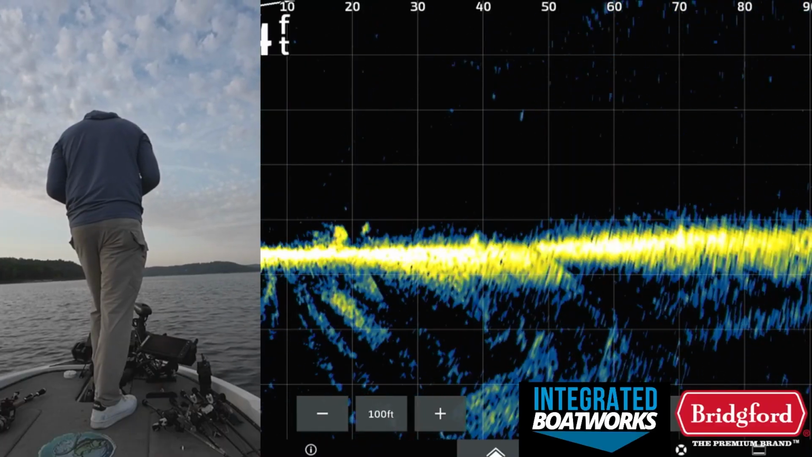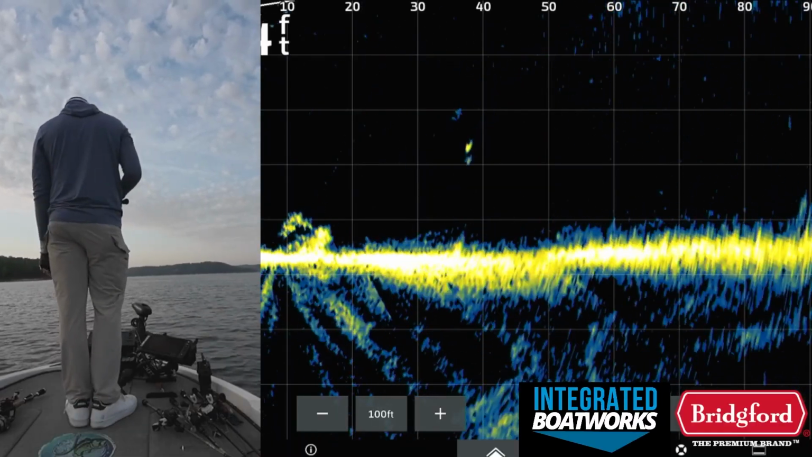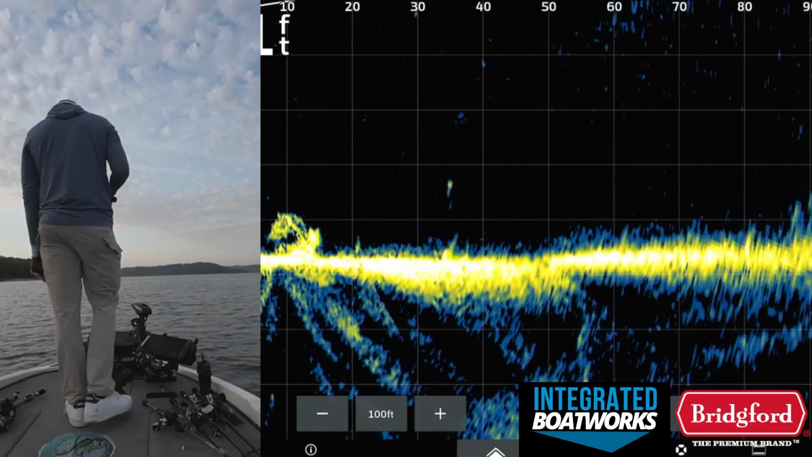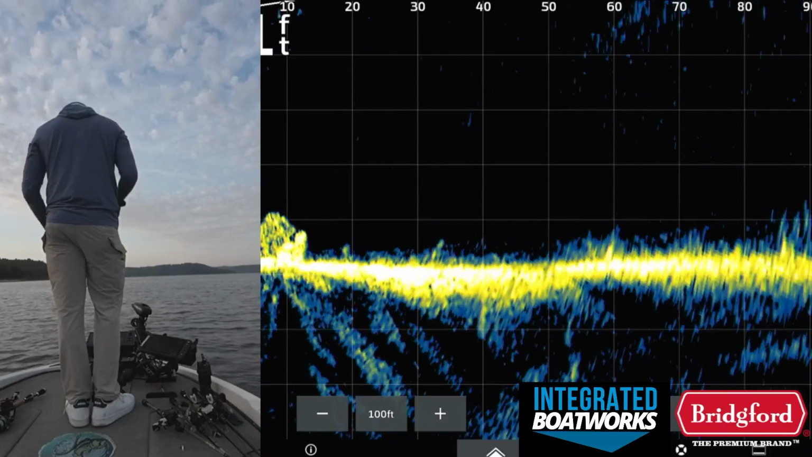Swerved it 50 feet away from the boat. He's on it still. See, these fish get on it and then you follow it, follow it, follow it. Sometimes they eat it off the bottom like this. You can see him 30 feet out. He's following the thing all the way to the bottom. And I don't know why they wouldn't want to eat it if they follow it all the way down there.